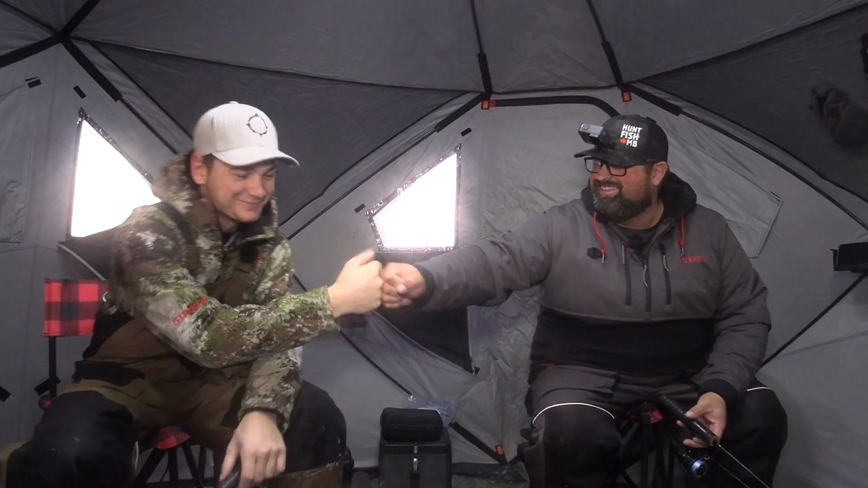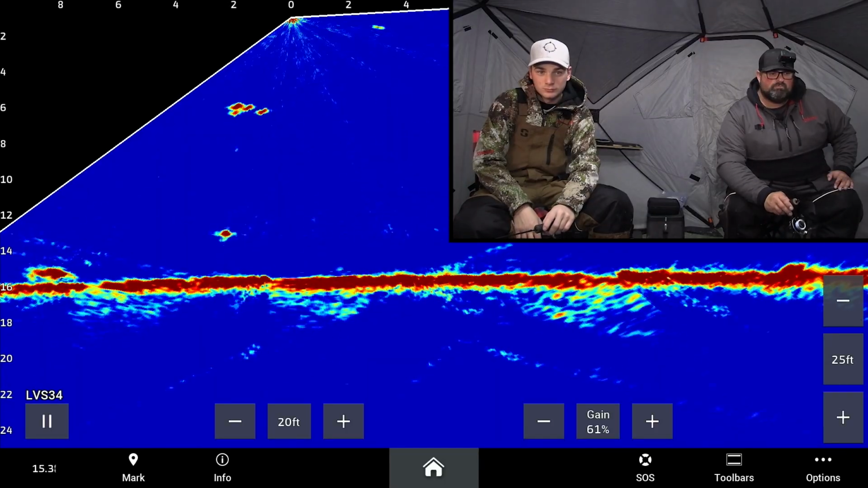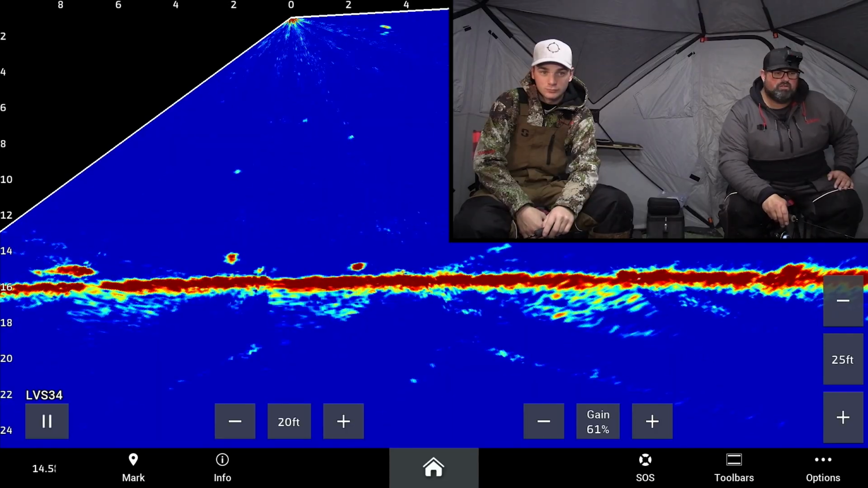Okay, big walleyes. Let's do it. We're set up, good to go. I still gotta shut some windows here, it looks like. But other than that, we're dialed. Dialed. Oh yeah. Oh yeah.